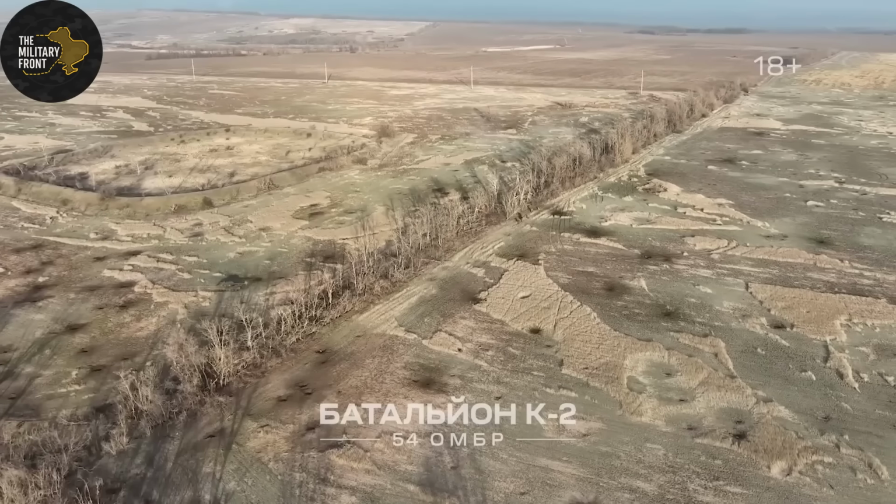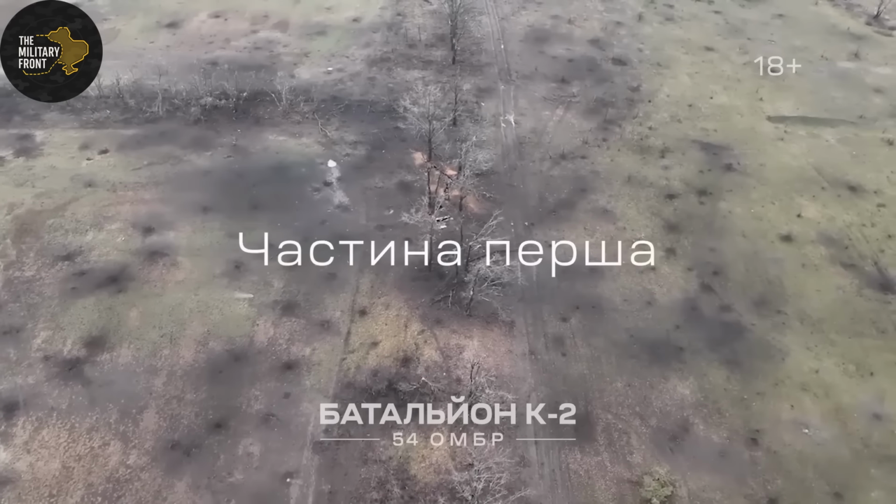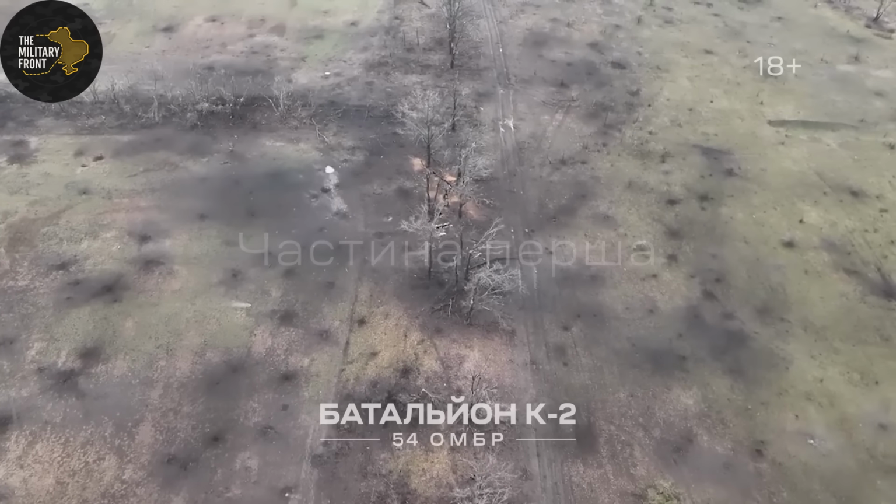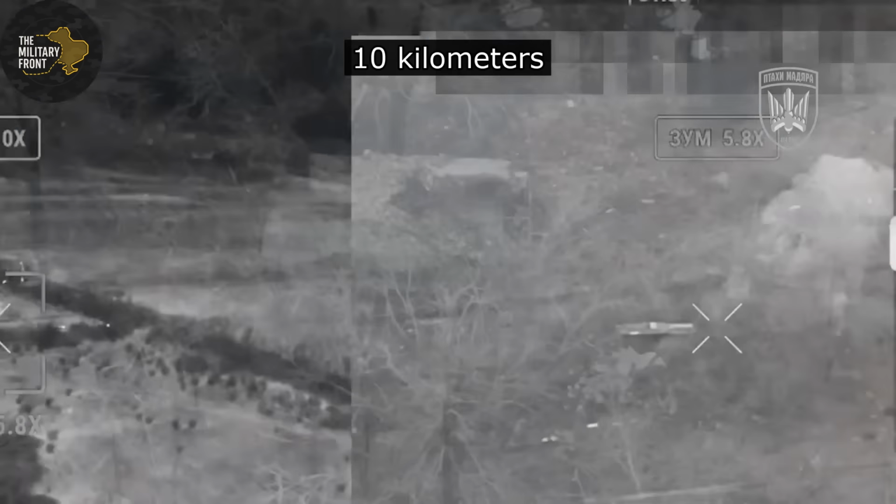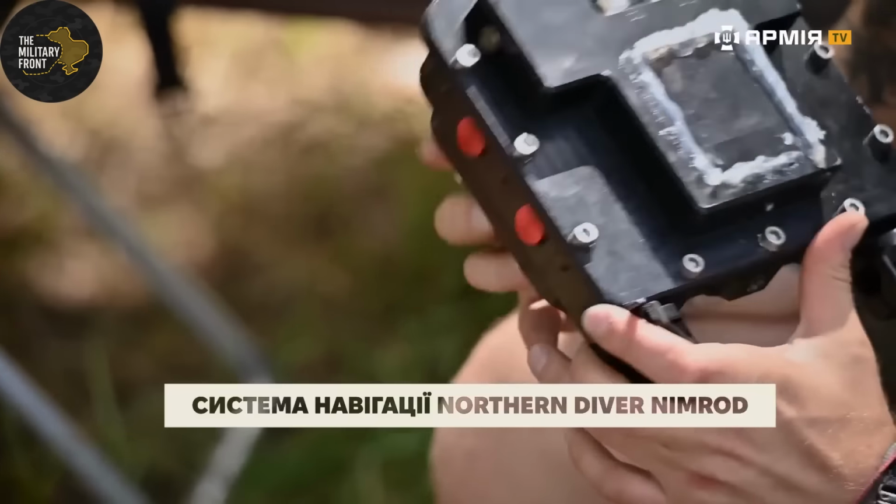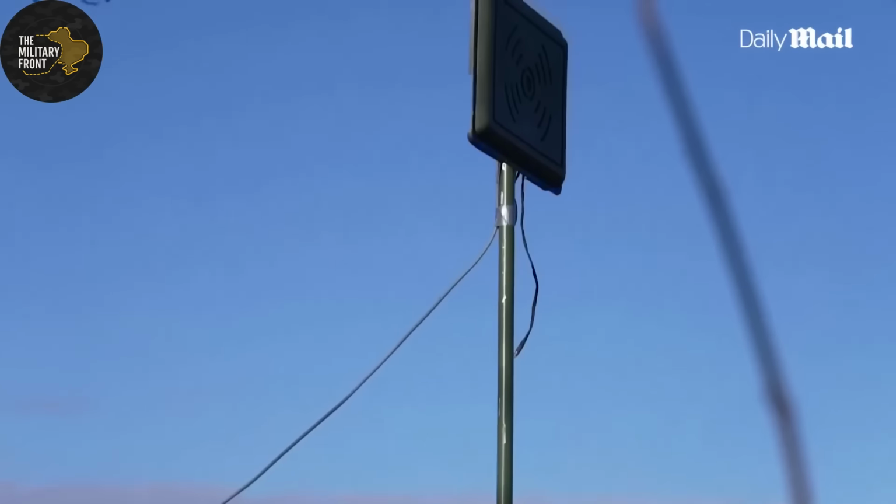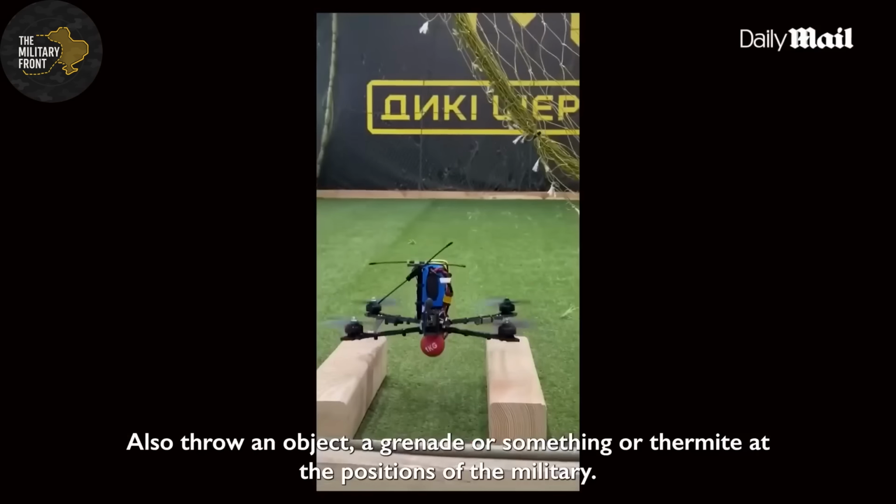Operators worked in pairs. One piloted the drone. The second analyzed thermal imagery and selected targets. They communicated through encrypted channels to avoid interception. Drones launched from positions 5 to 10 kilometers behind friendly lines. Flight time to target, anywhere from 3 to 7 minutes depending on distance and wind conditions.